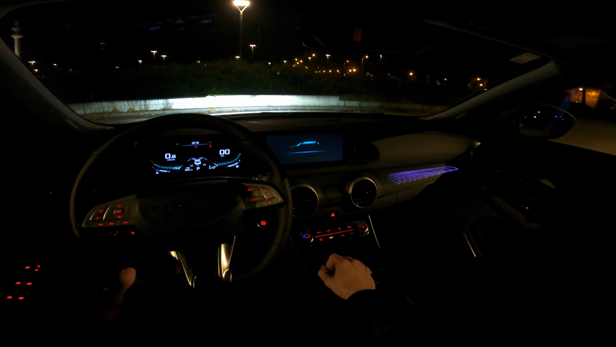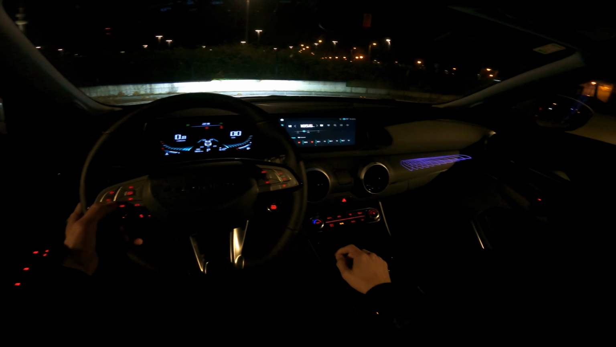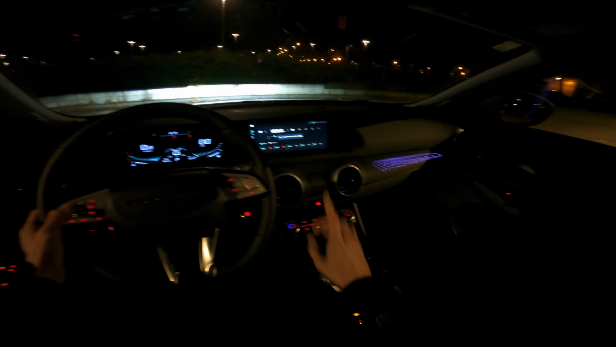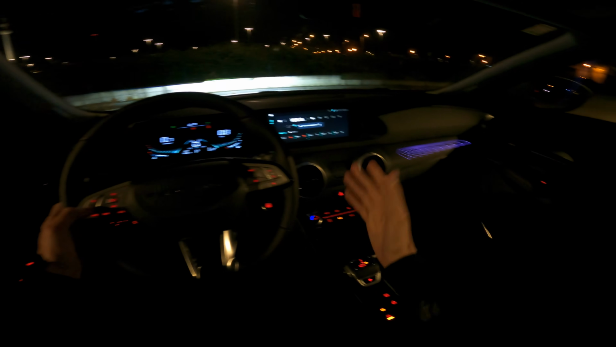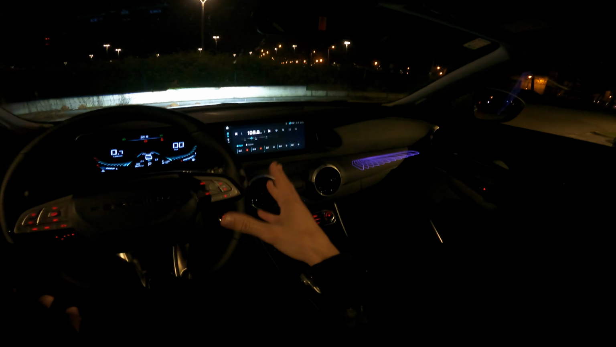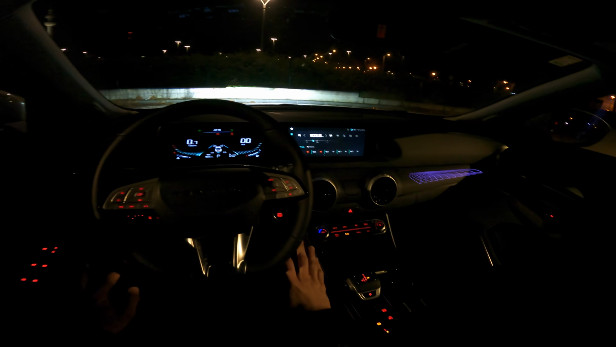Now the screen takes a minute to boot, so we're greeted by music. Now I'll have to mute that not to get a copyright strike. So let me just lower that volume a little bit. So a little demo again. Now I can't play for too long not to get a copyright strike. The sound system and the speakers are decent, but I've heard better. They're definitely not trash, so it's good there.